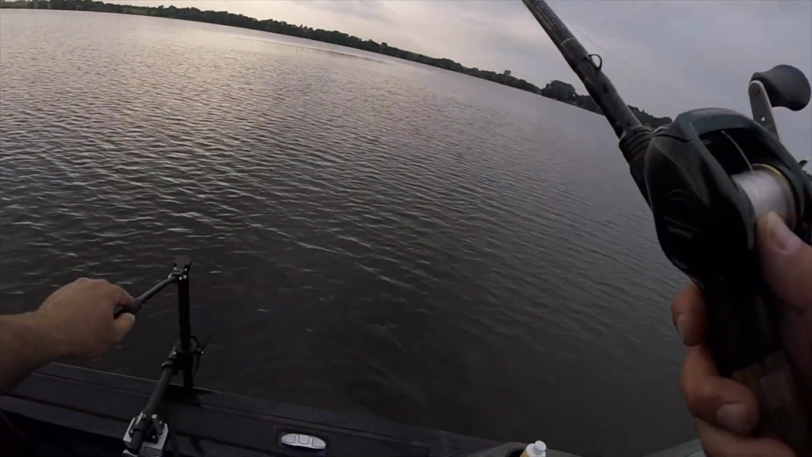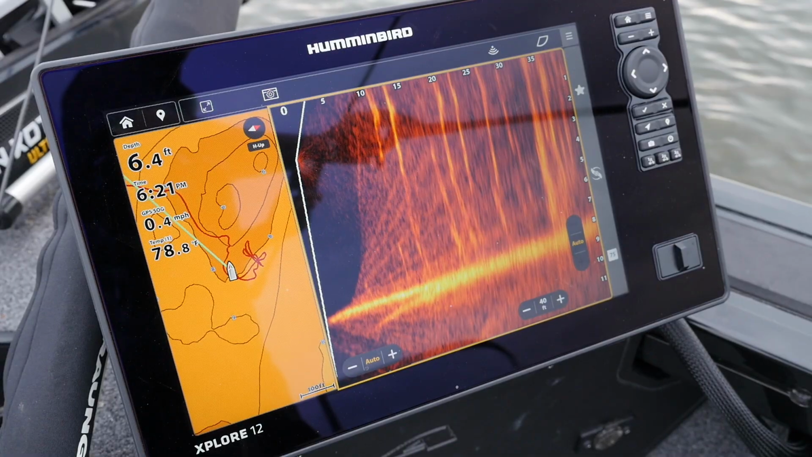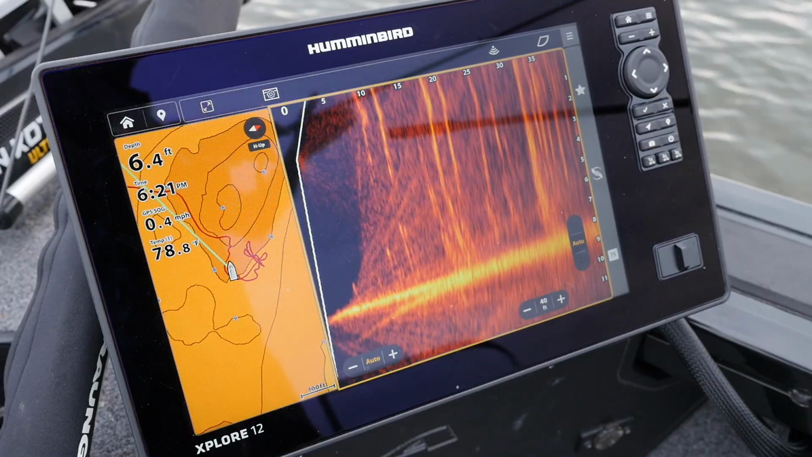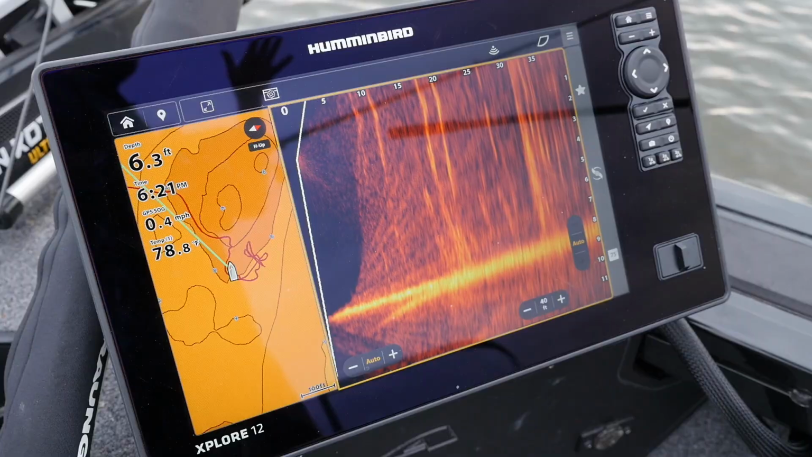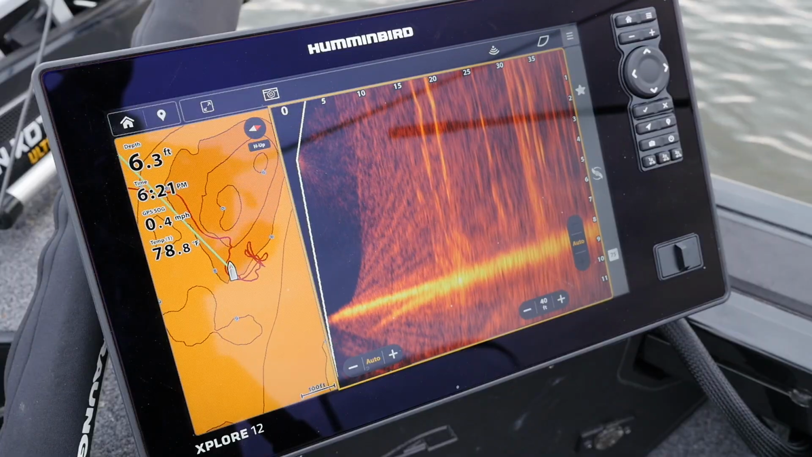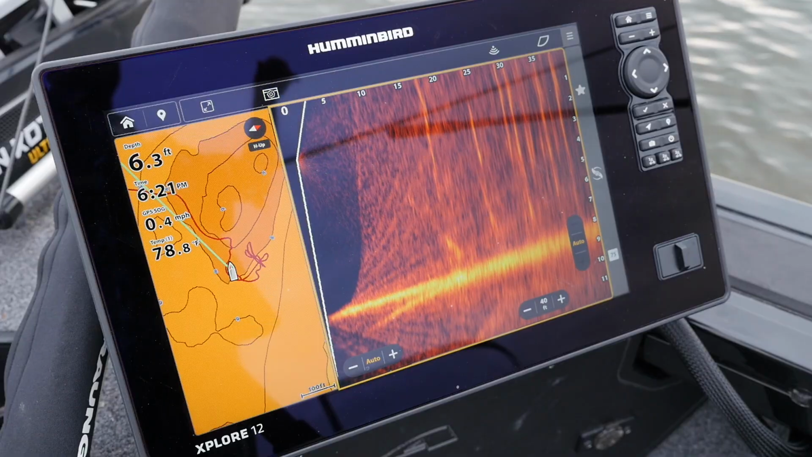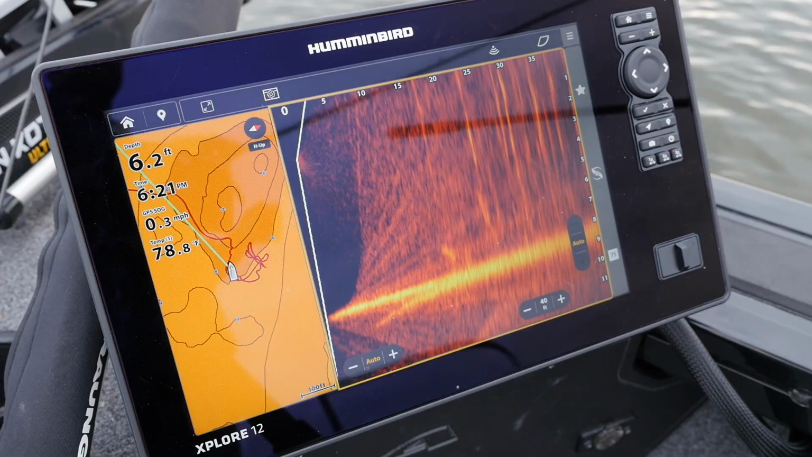And now as I move around, you can kind of see these stalks of milfoil and coontail come up. So we're looking like we're in 8 feet of water, and that's coming all the way to the top, and so that's what we're fishing. You can see it there.